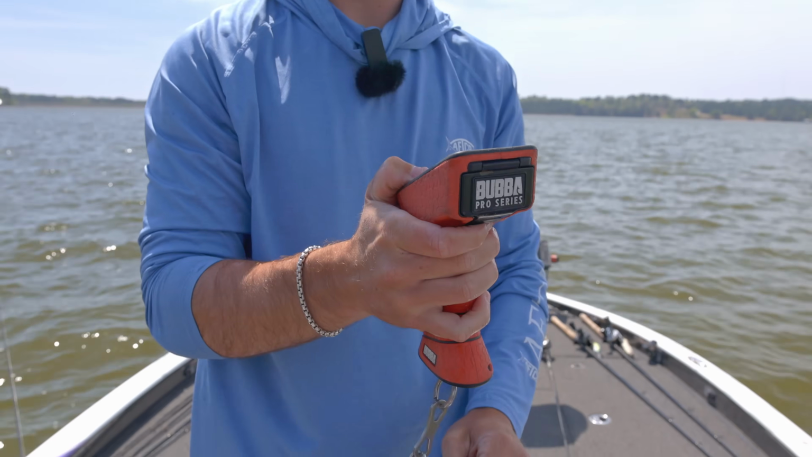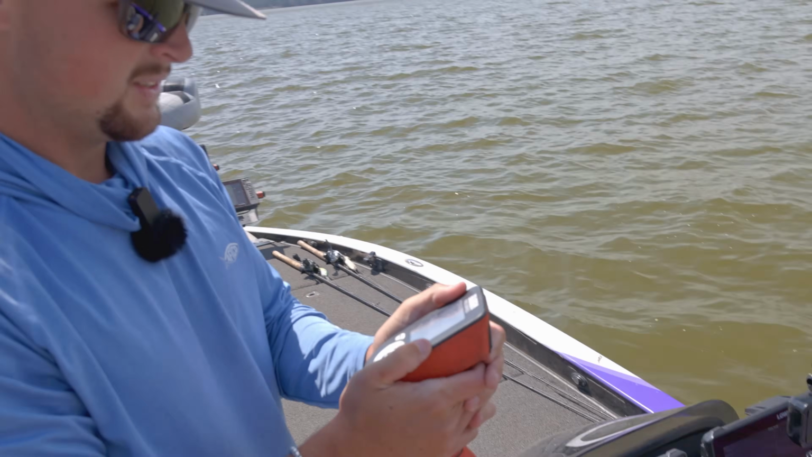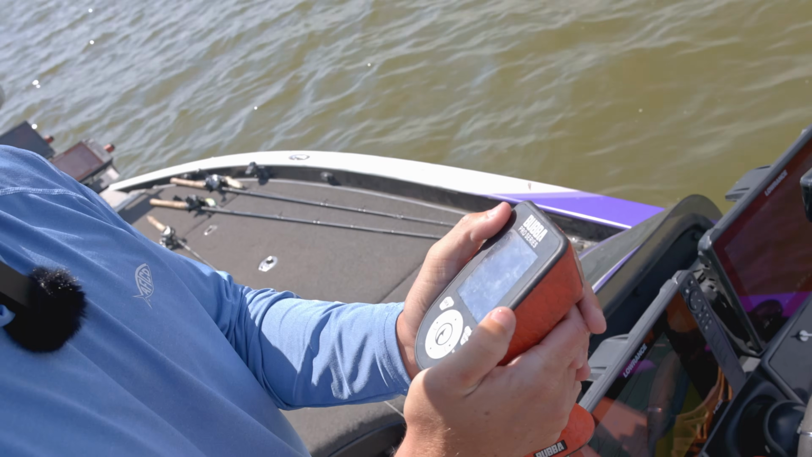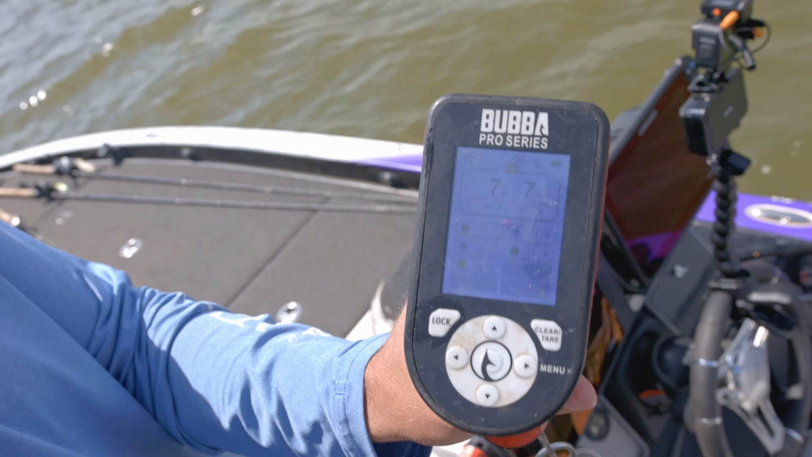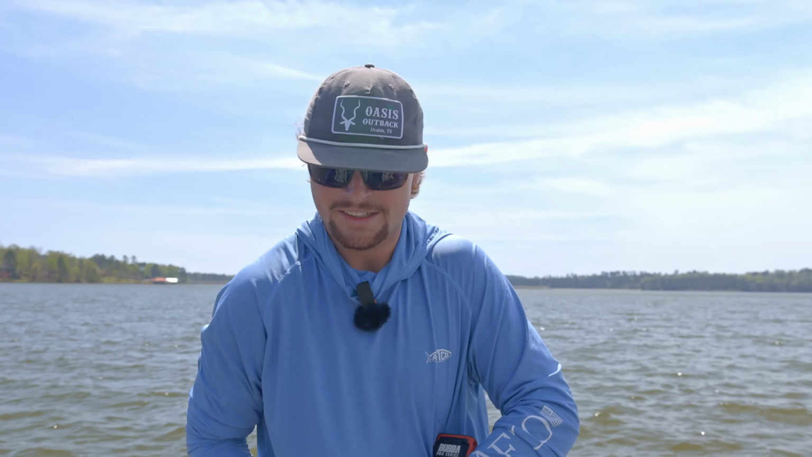That hair jig is called a shuttlecock. That's in the 3/4 ounce. Yeah, we'll start the day off with a little 7.7. Maybe we'll get some bigger ones, hopefully. I mean, there's probably like 20 of them down there that are just enormous.